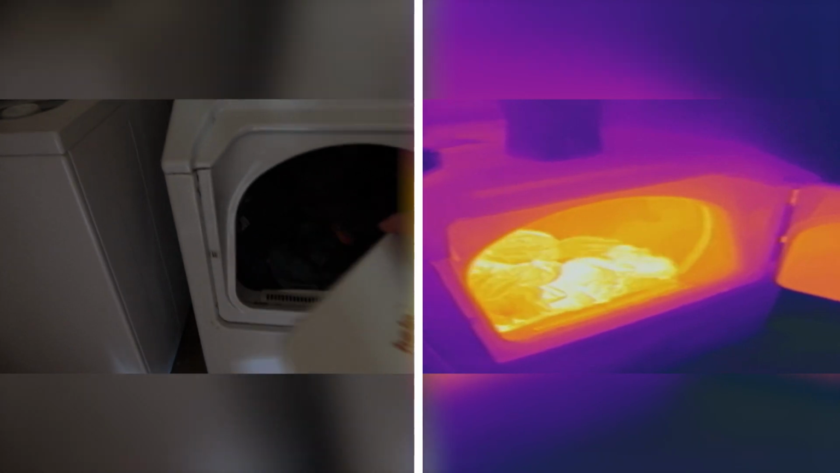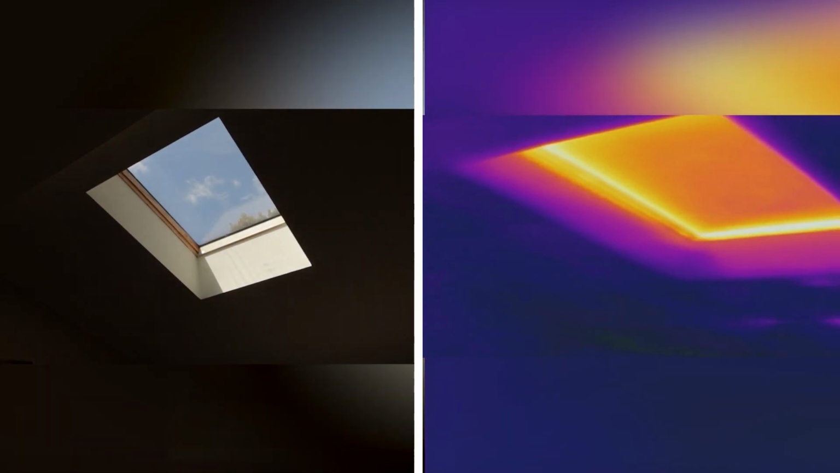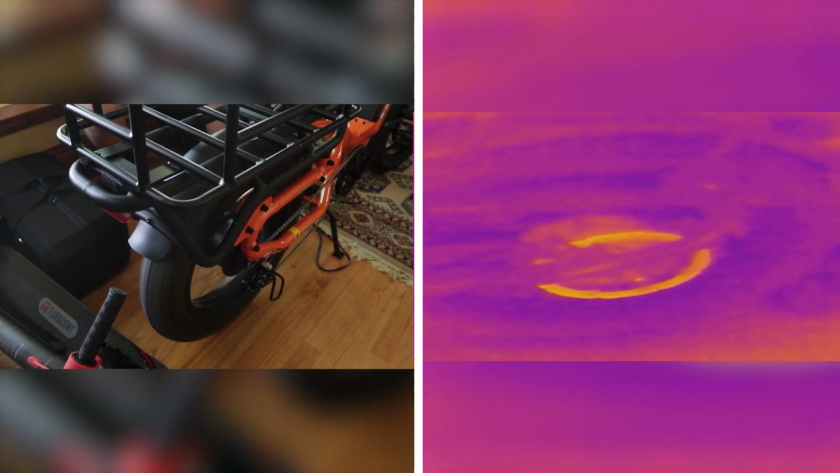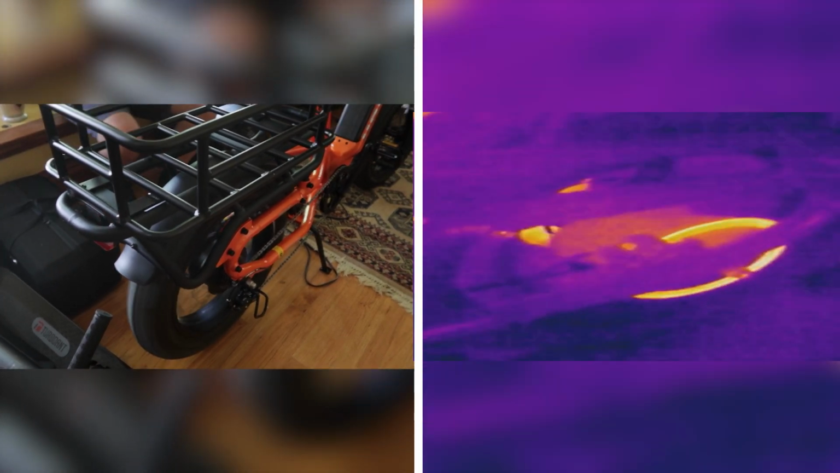Well, and there are so many homes where they forgot, they ran out of insulation for the day and they just buttoned it up. They didn't go grab another roll of insulation. And that means that you are dumping money out of a hole in your house, basically. I mean, you can look at your clothes dryer. There's just fun things to look at. Look at the skylight. Look at this e-bike. So you looked at an e-bike just to show us that the motor's getting hot, the tires might be getting hot, and also the brakes are getting hot. That's really cool.